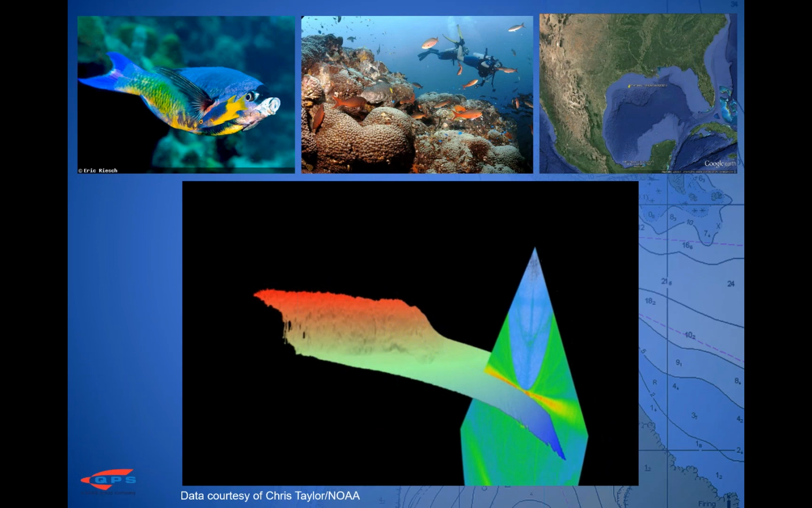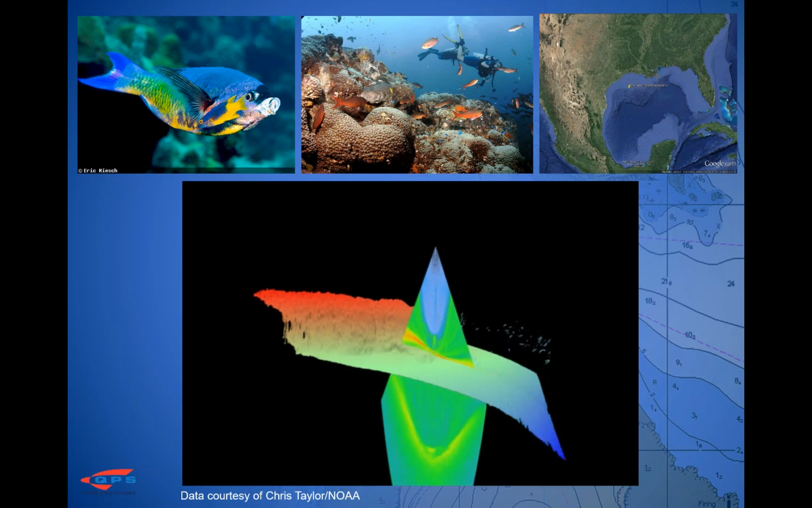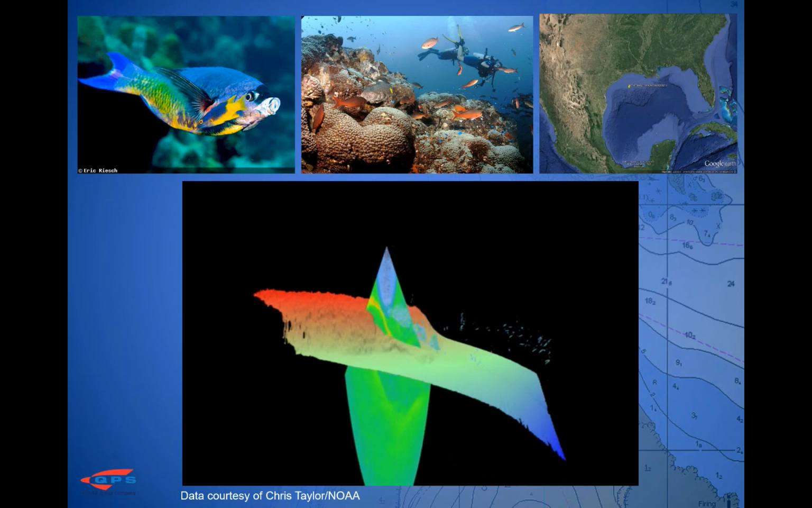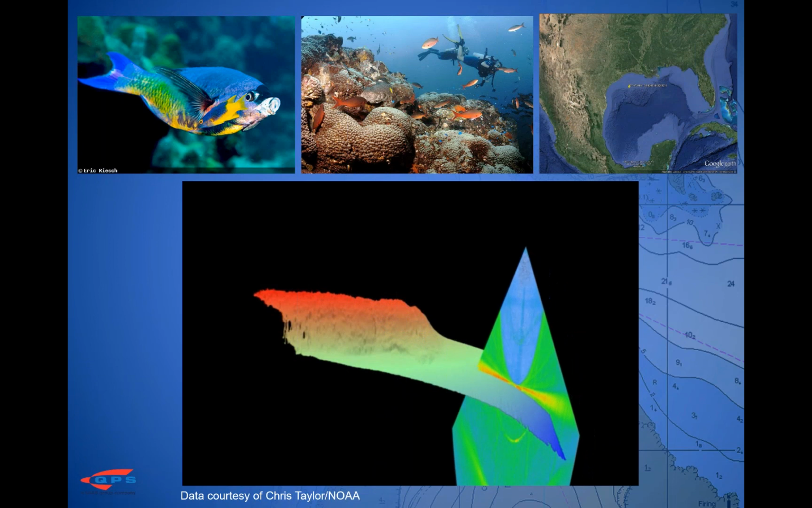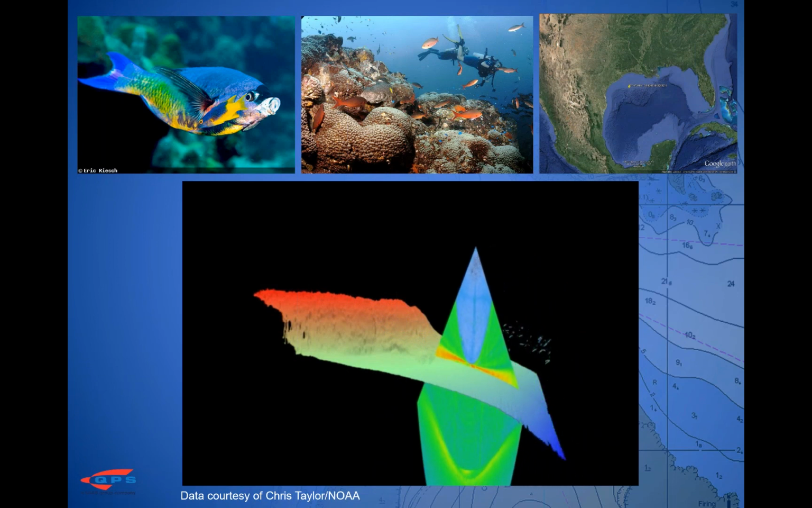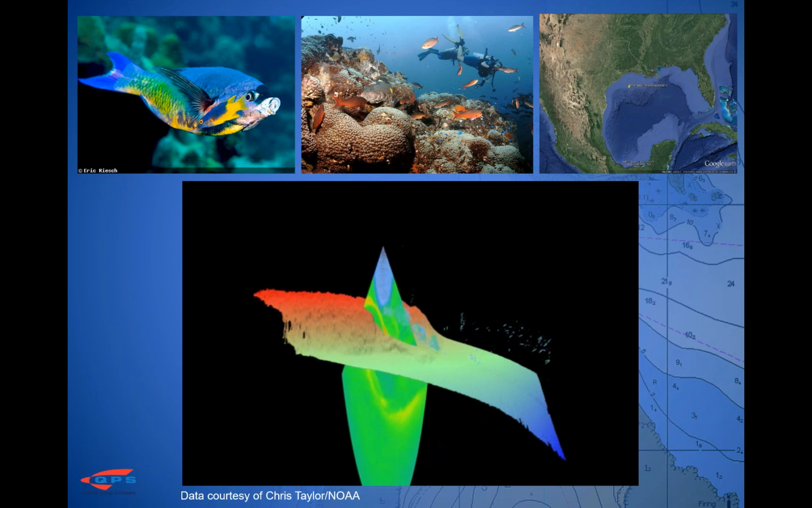We have multi-beam bathymetry from Reson 7125 and water column data that was collected with the same system. Now, if you were to look at each individual set of data on its own, it's not really as meaningful for interpretation as both of them integrated together.